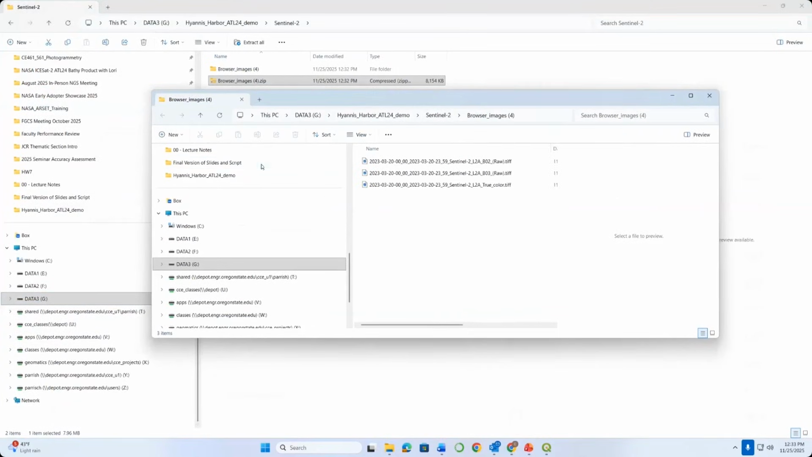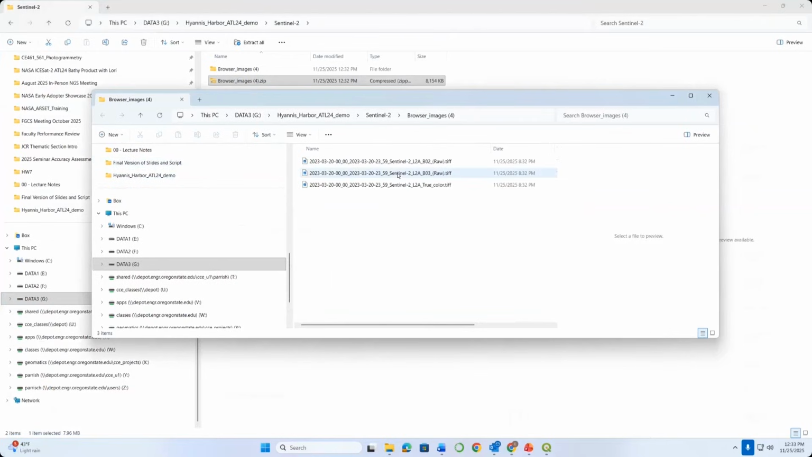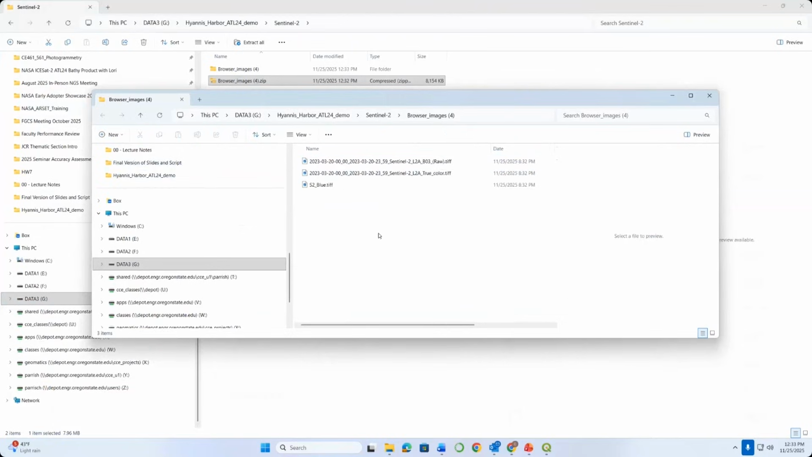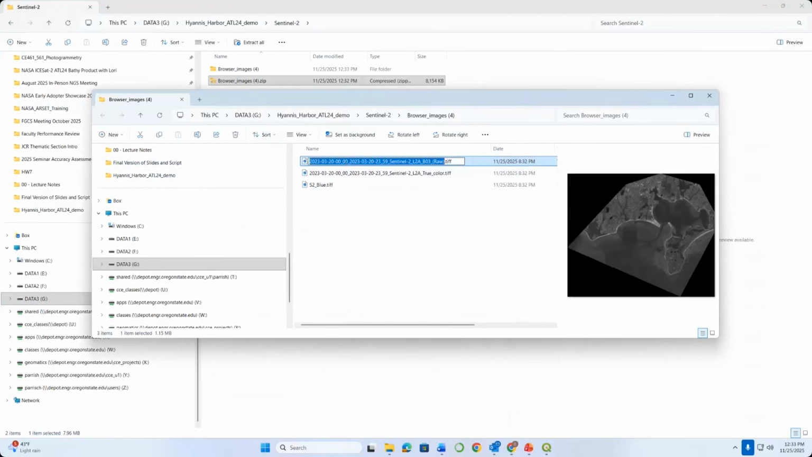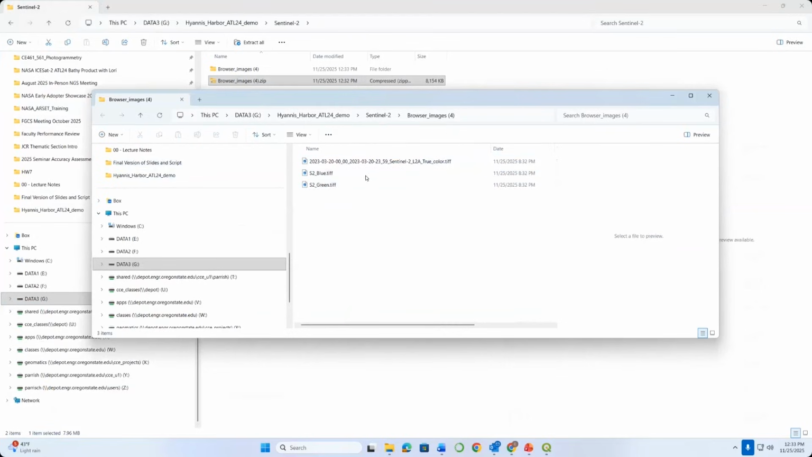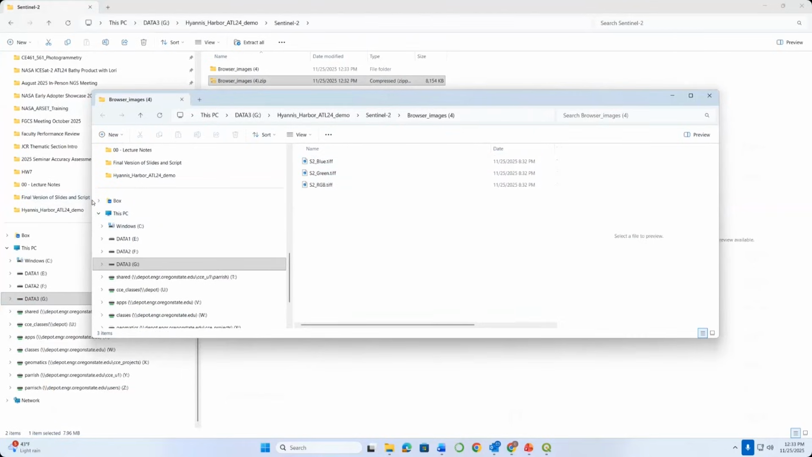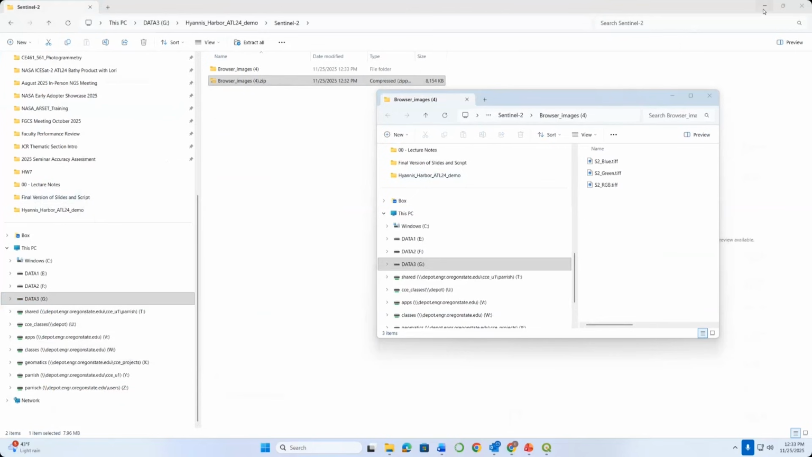I'm going to do one more thing. Just because these are fairly long and cumbersome file names, I'm going to rename these. The thing that says band 2, I'm just going to rename that to S2 for Sentinel-2 blue. The one that says band 3, I'm going to rename that to be S2 underscore green. And then the final one that's the true color RGB, I'm going to rename that to be S2 underscore RGB. So I've got those three different images, all renamed.